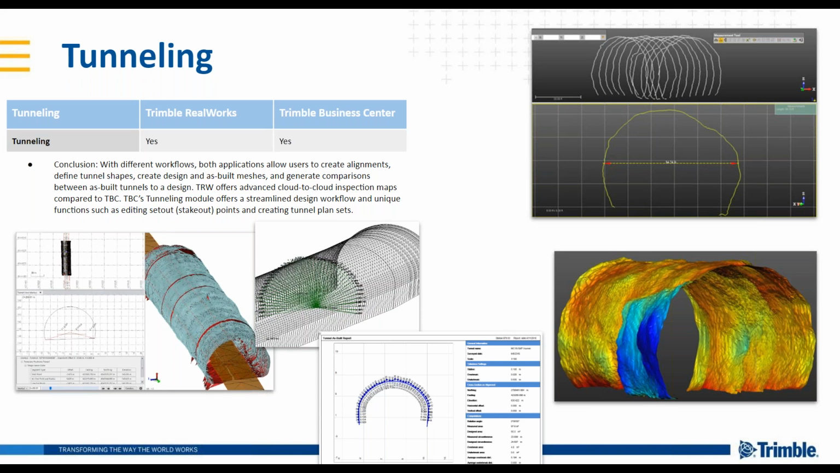Yeah, I think where you're going to see TBC being a real benefit is the coordinate system and scaling capabilities that it's got, as well as being the integrator of all these different types of sensors. That would probably give TBC a good edge there, but like you said, there are a number of inspection tools in RealWorks, so kind of two different worlds there. Yeah.